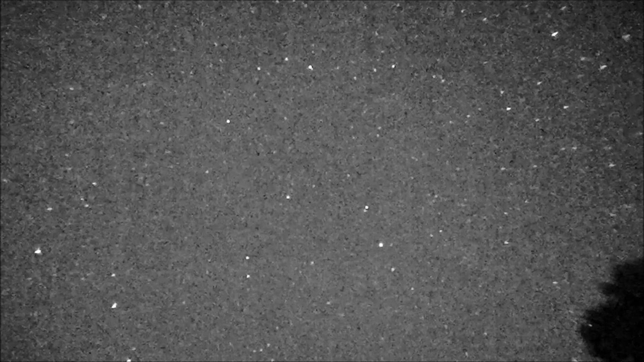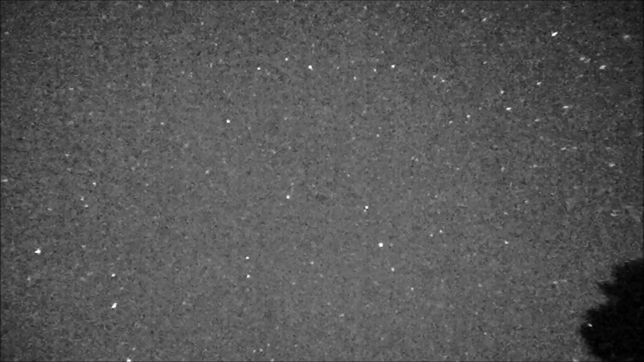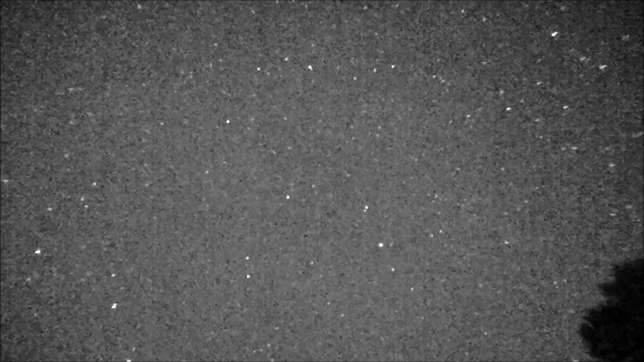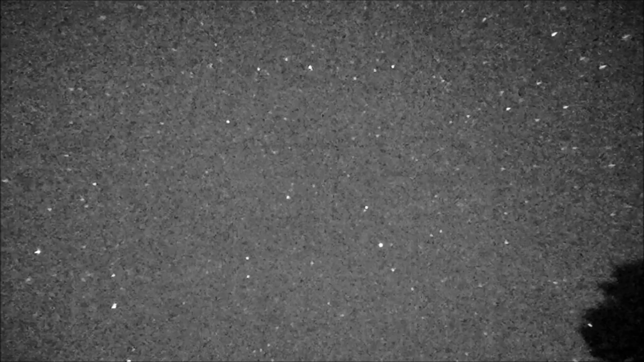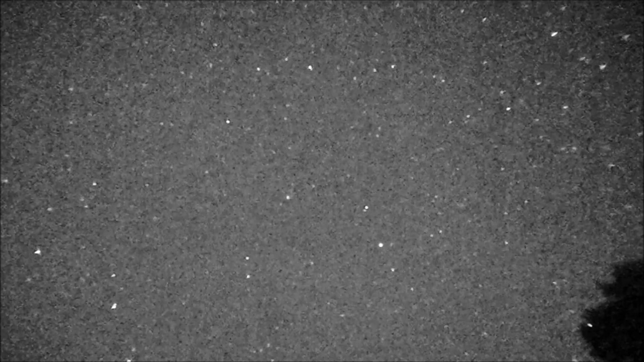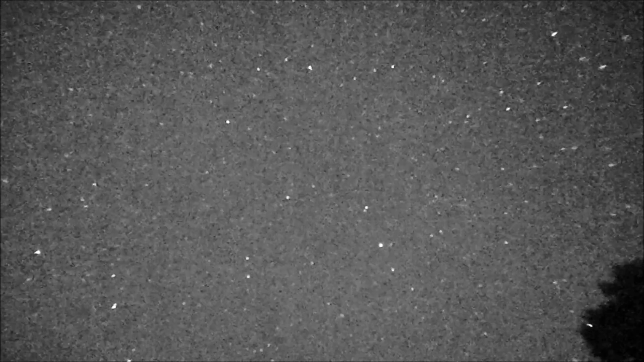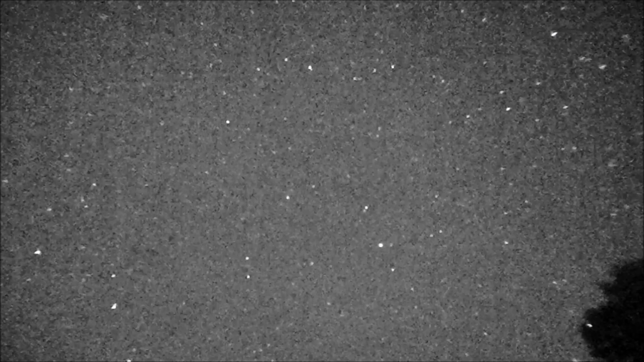You see that little dot moving from left to right? It's going upwards. So it came from almost the center left, and now it's going towards the top right. That's what we're going to see through this video. Lots and lots of these. And you never used to see these, like 8 years ago, 10 years ago.